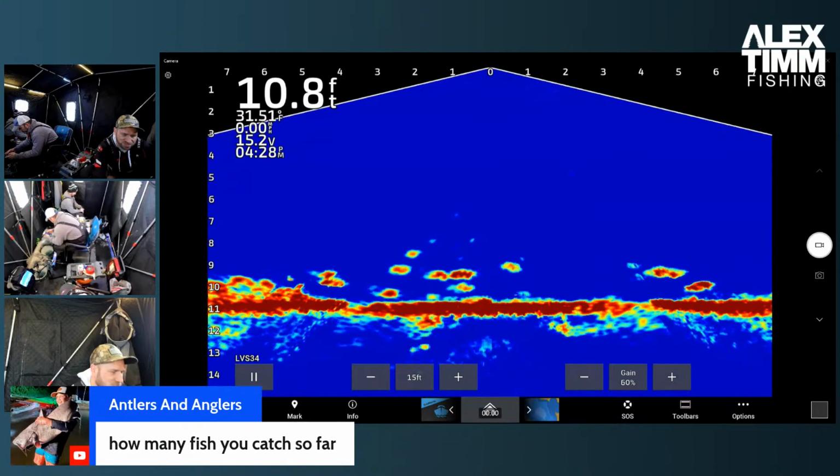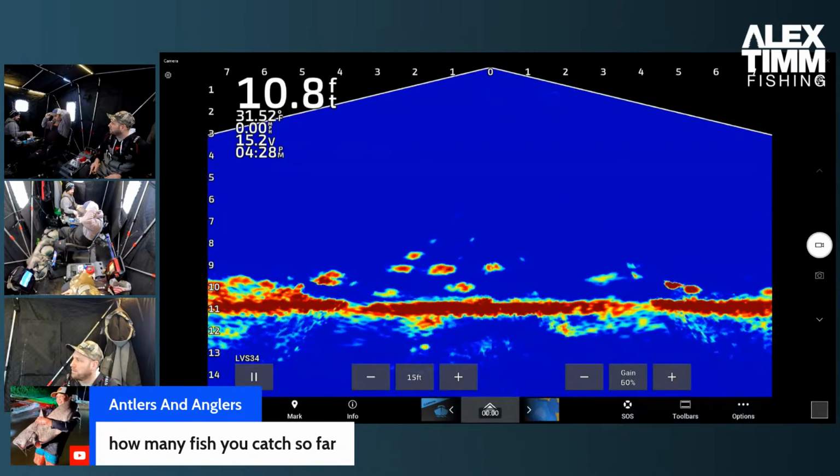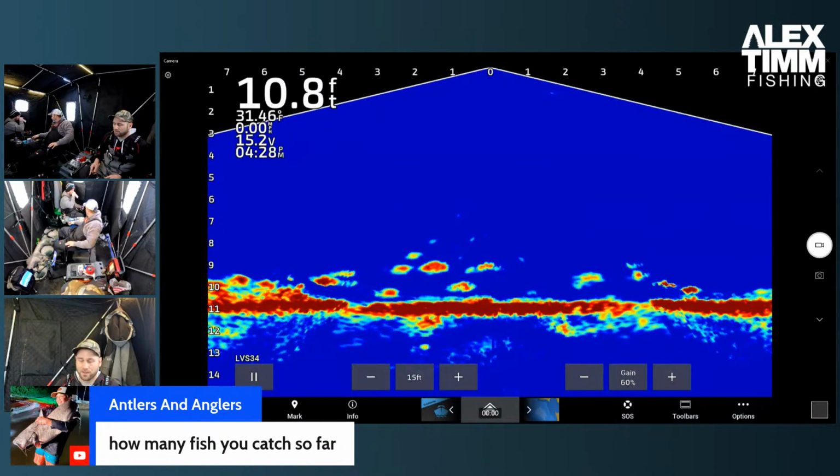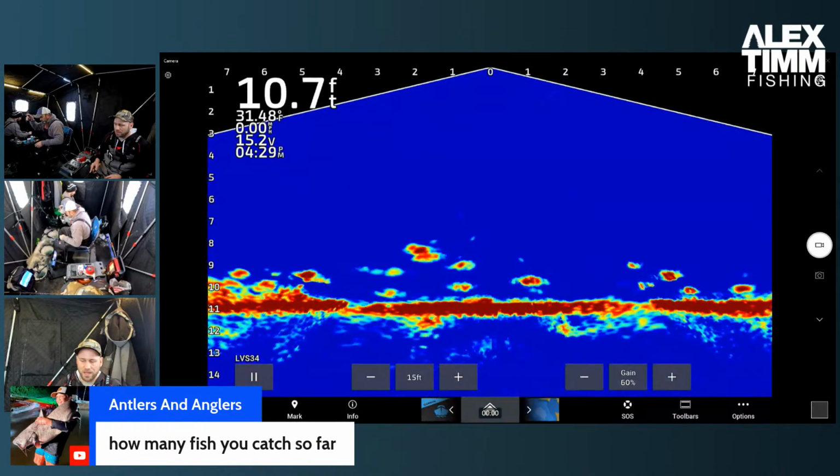How many fish you catch so far? Today, between the 3 of us, at least 100. Yeah, it's been crazy. They're not all huge, though. Hopefully, we're going to get into the bigger ones here tonight and then show them to you.